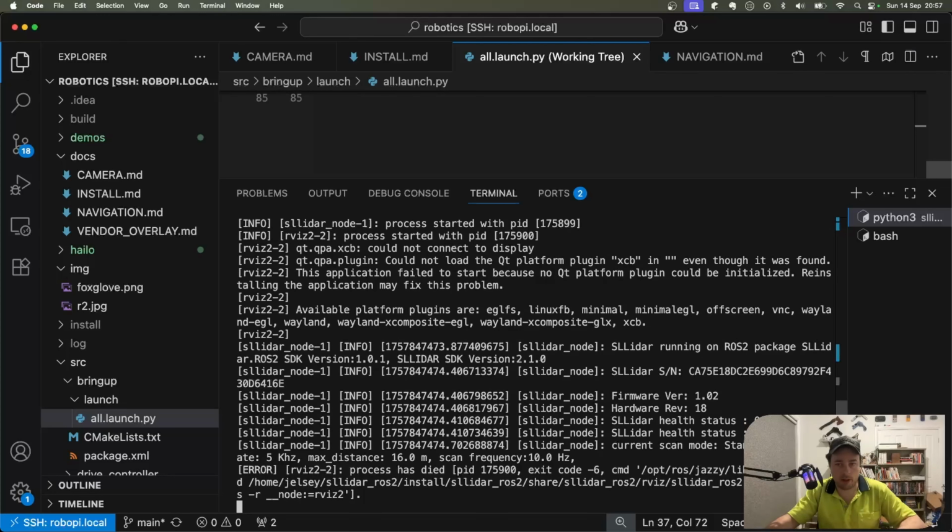you won't be able to hear on the mic here, but I can hear the motor in the LIDAR spinning up behind me now after running that. It does give me an error about RViz, and I'm not running RViz, so I don't really care about that. But I can hear the LIDAR spinning, so I know it's working.